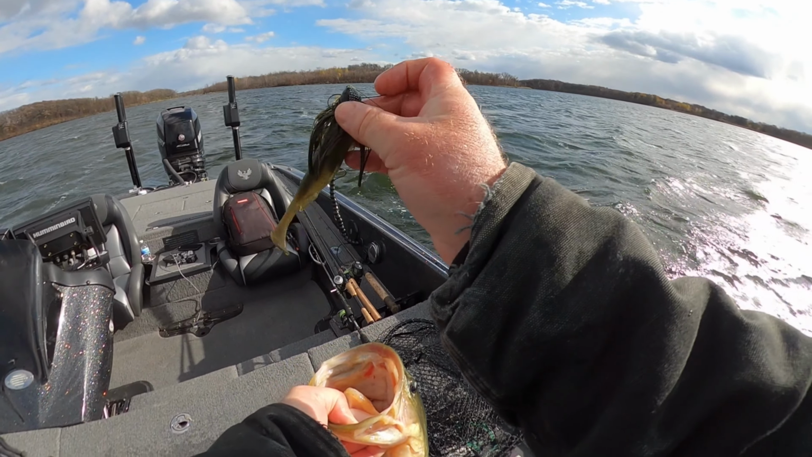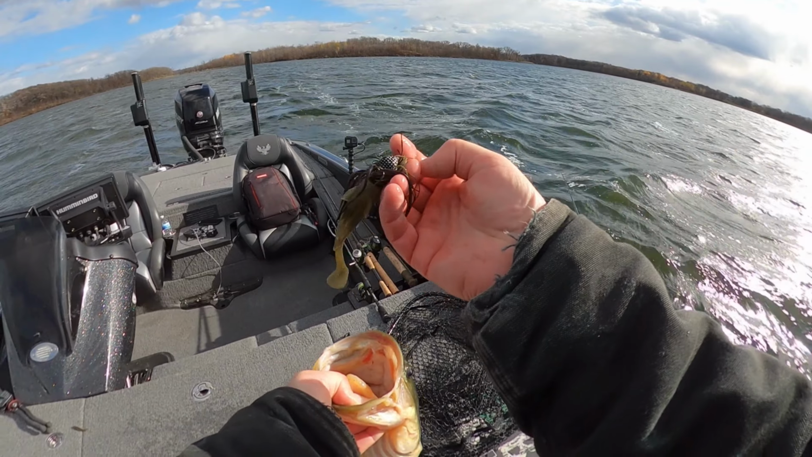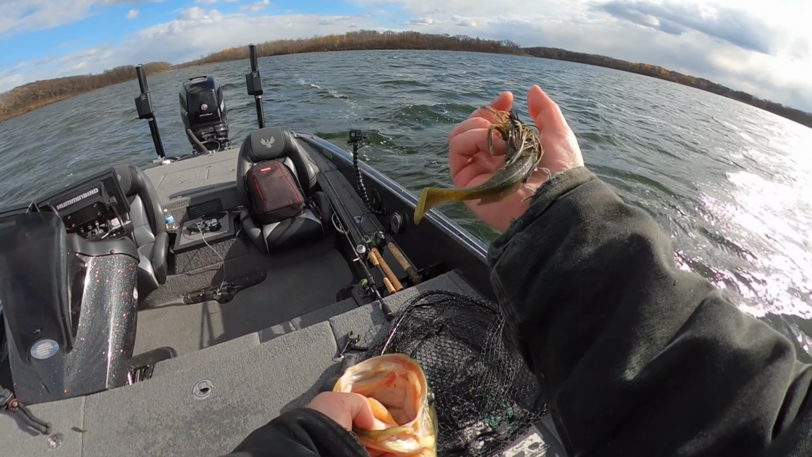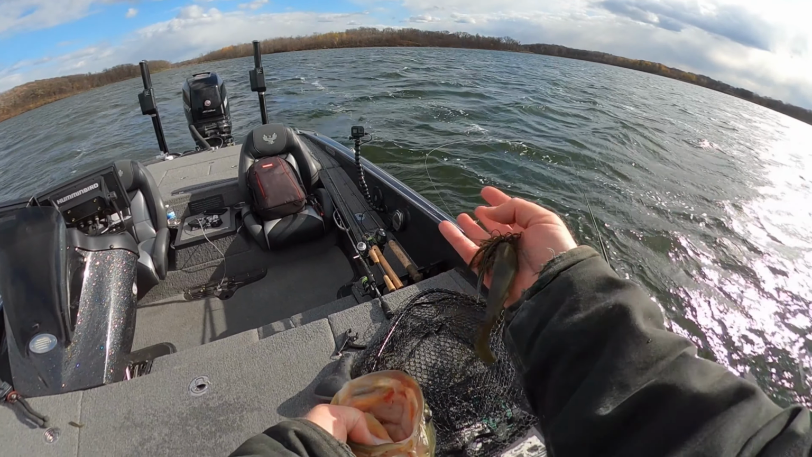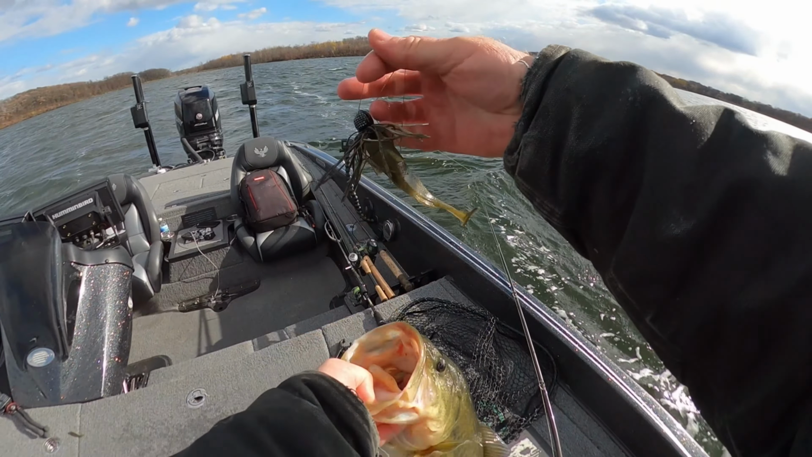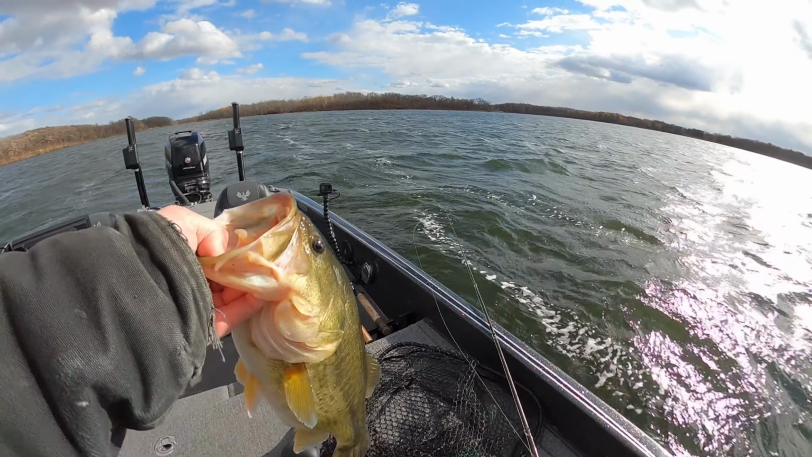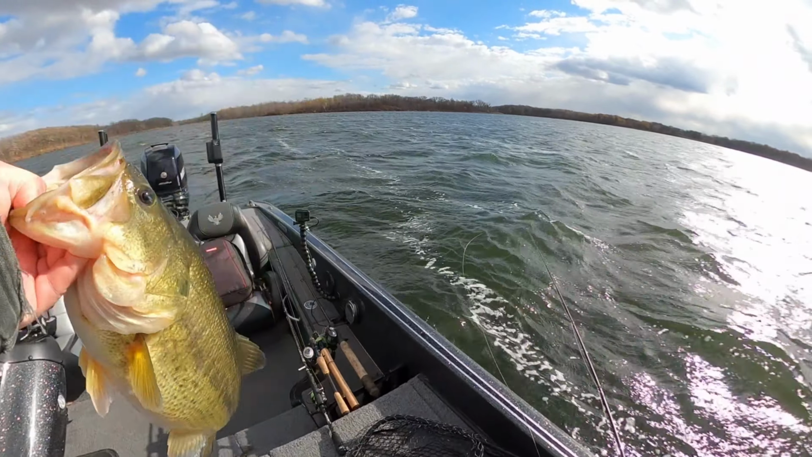Here's that 3/4 ounce AT jig. You can see how that paint is wore off the bottom because I'm dragging it over those rocks. 5-inch green pumpkin spark shad. Pure natural fish type color to the lure. Those fish are crushing it.